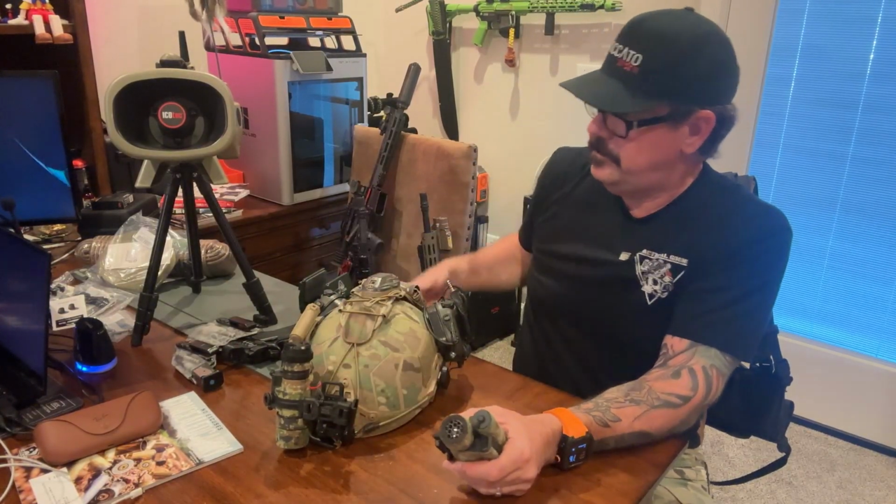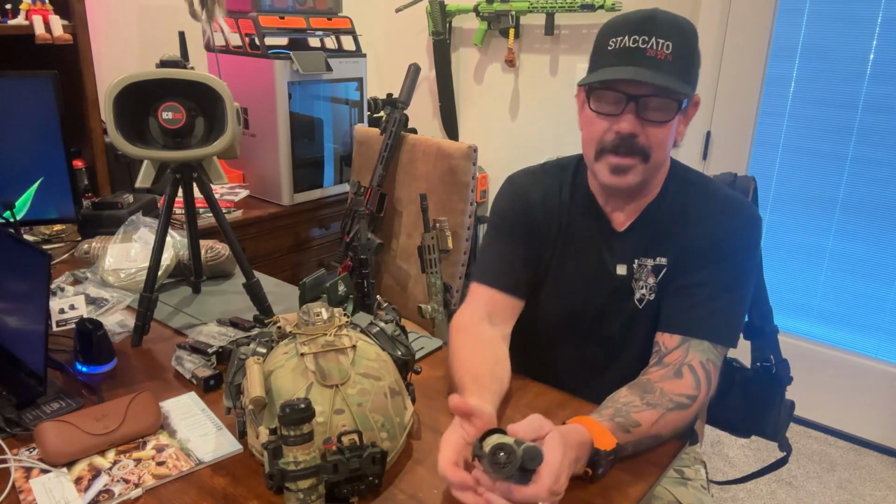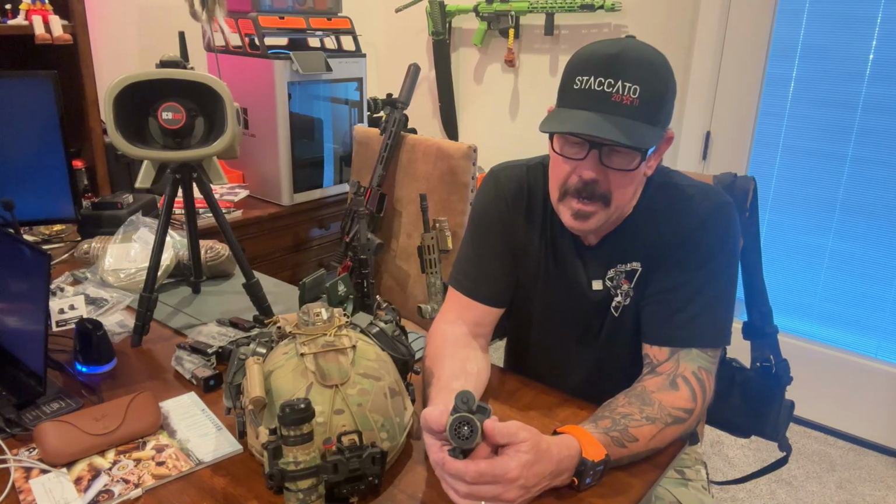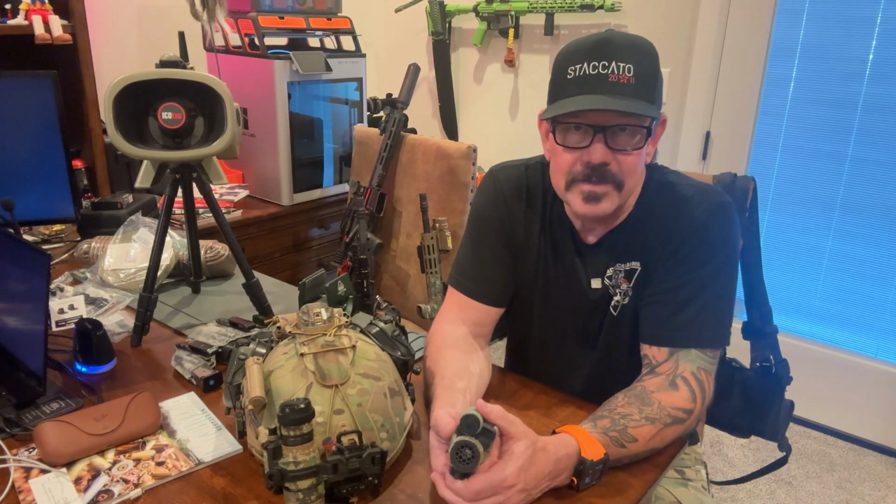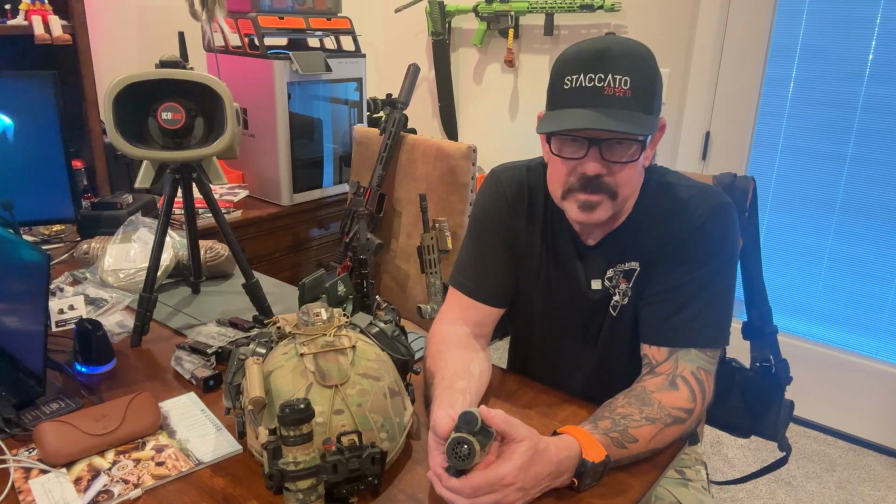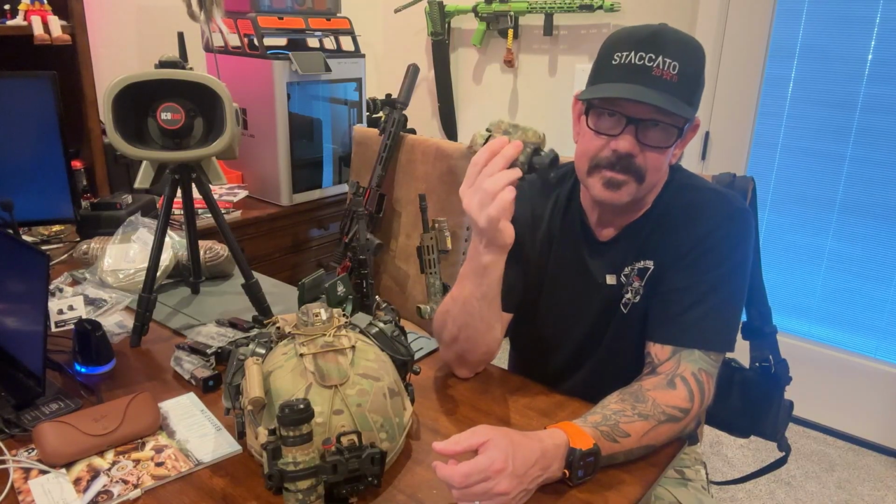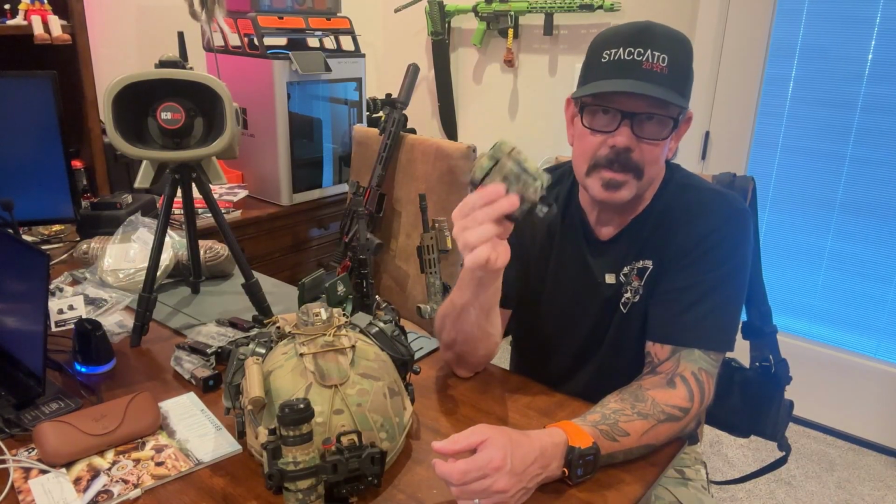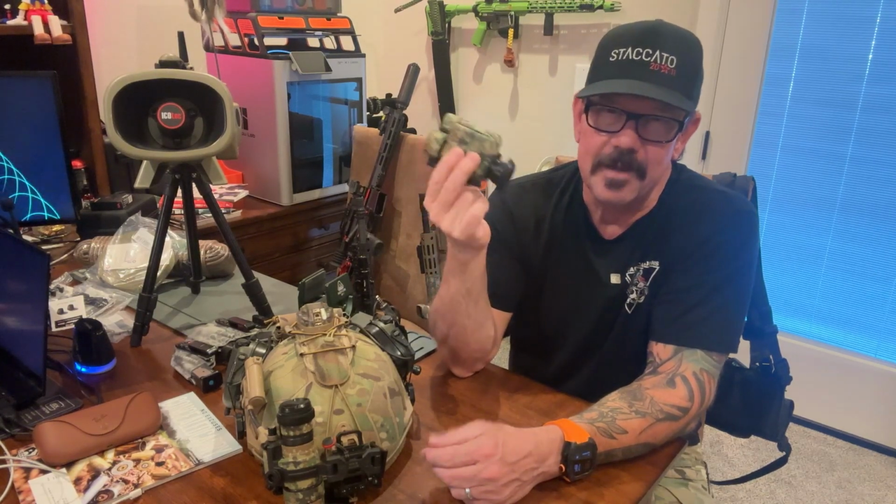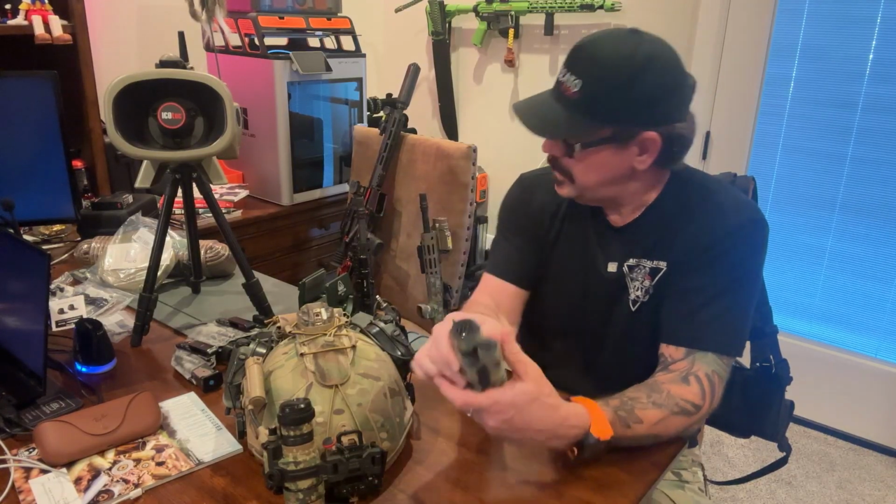And to be honest, from a rifle standpoint, I don't like it. When I use it as a clip-on, I'm not a fan. I mean, the DNT Optics far and above this thing here. And again, this is more expensive than either one of those. So that's what I don't understand. I don't know. So great little unit.